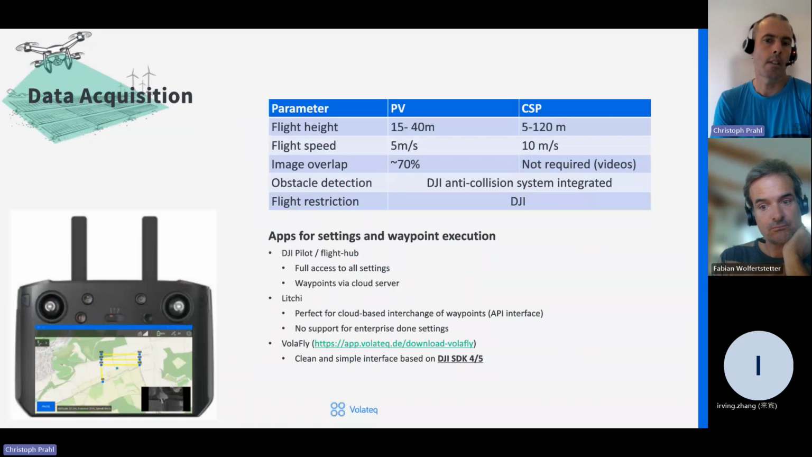So based on the DJI SDK 4 and 5, we have developed our own very clean and simple Android interface that only provides the option to select flight routes for a specific plant and execute these flight routes, while all the settings are written in the background and are not accessible to the user.